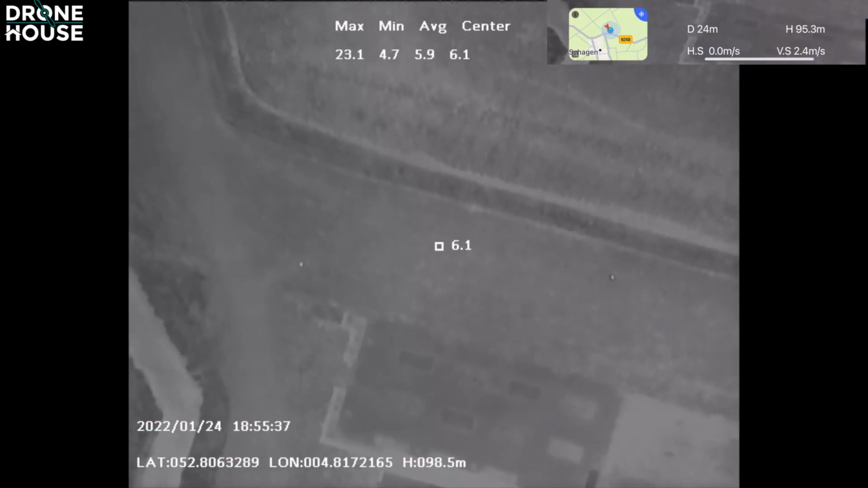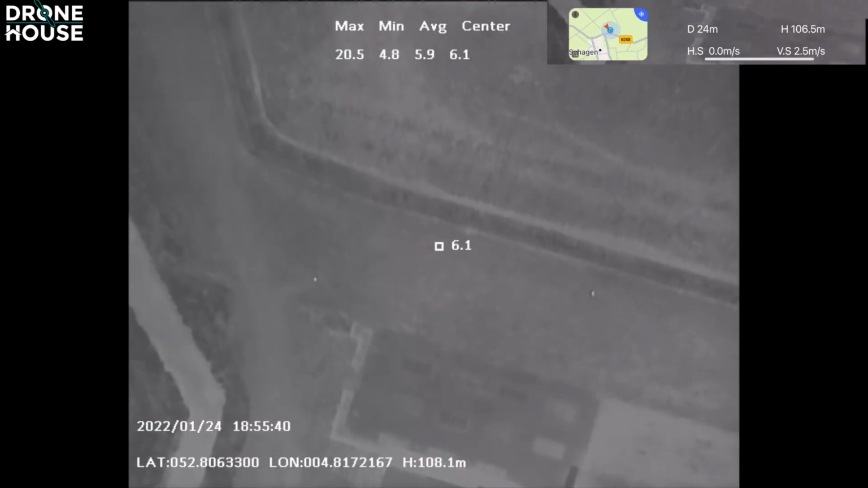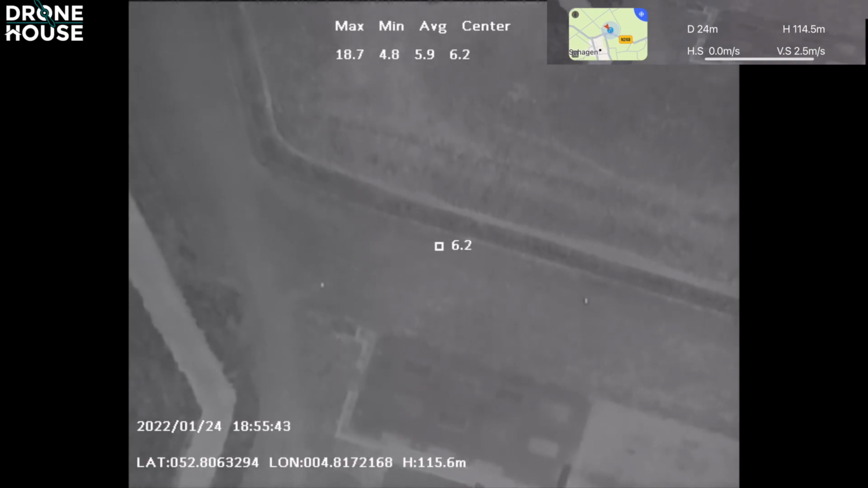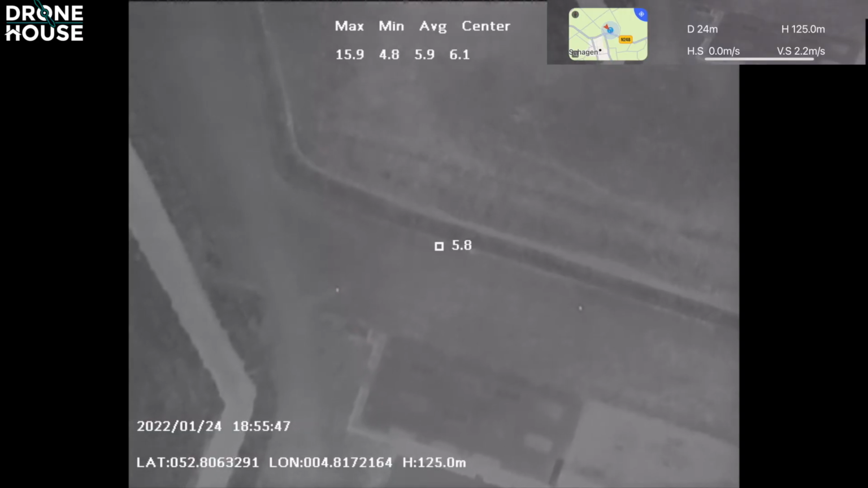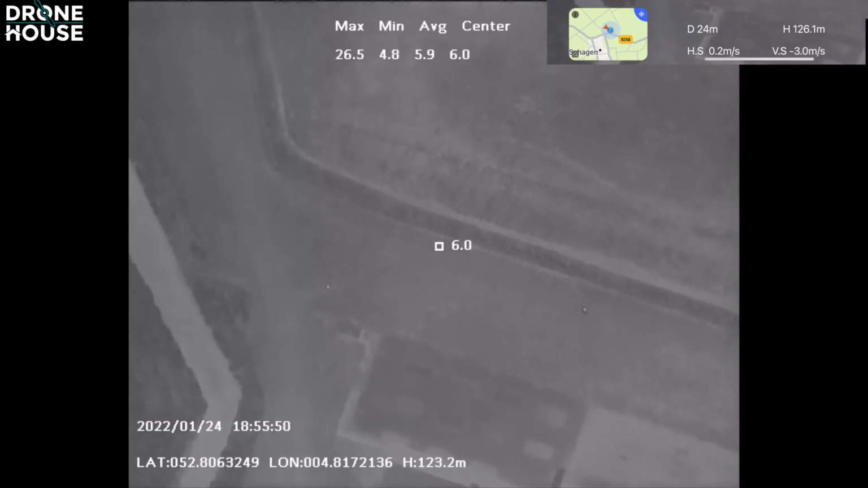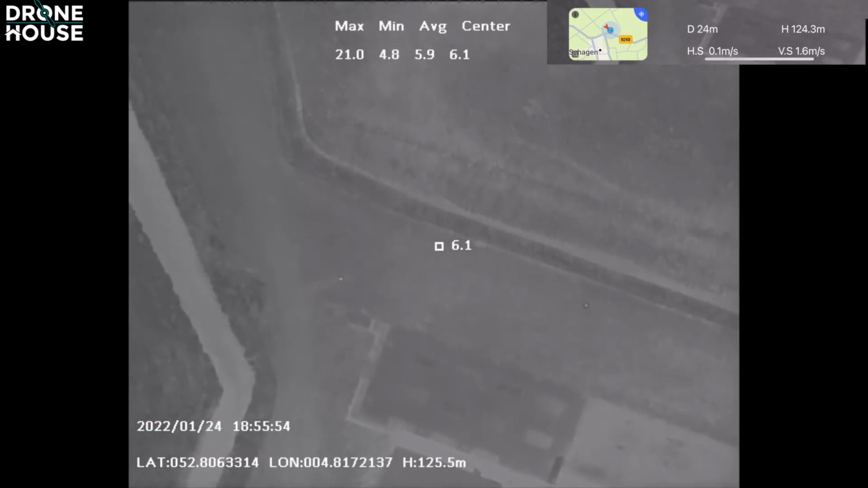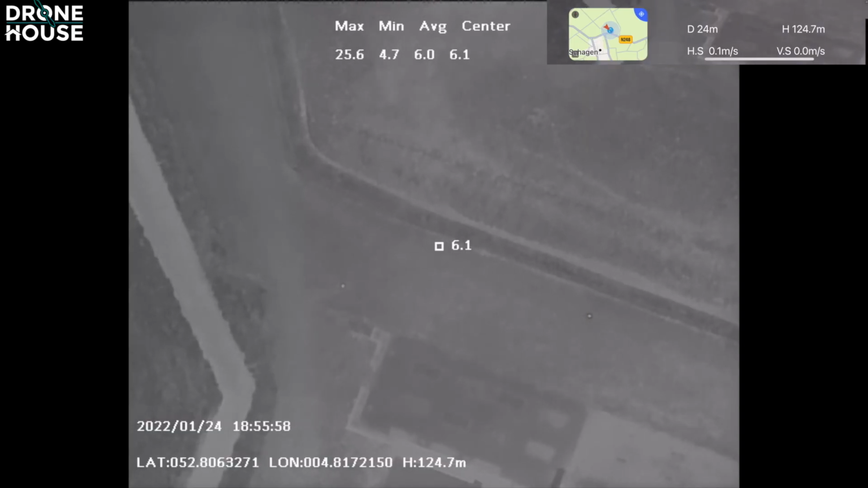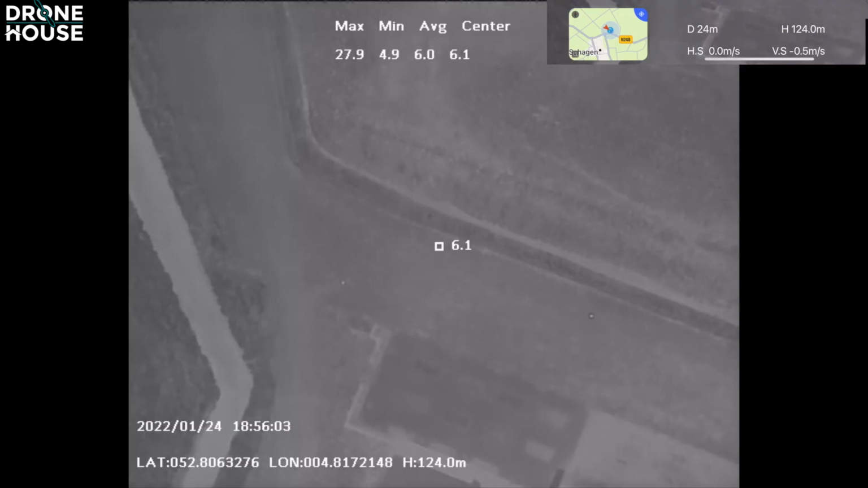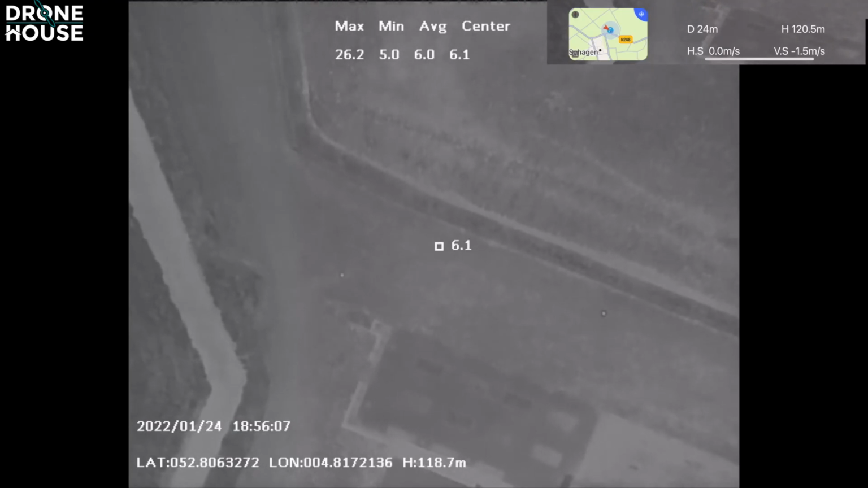I still see both of them. 100 meters. Due to my permit, I'm not allowed to go higher than 120 meters, but it's still visible. That's amazing. Imagine if you want to rescue fawns with this.